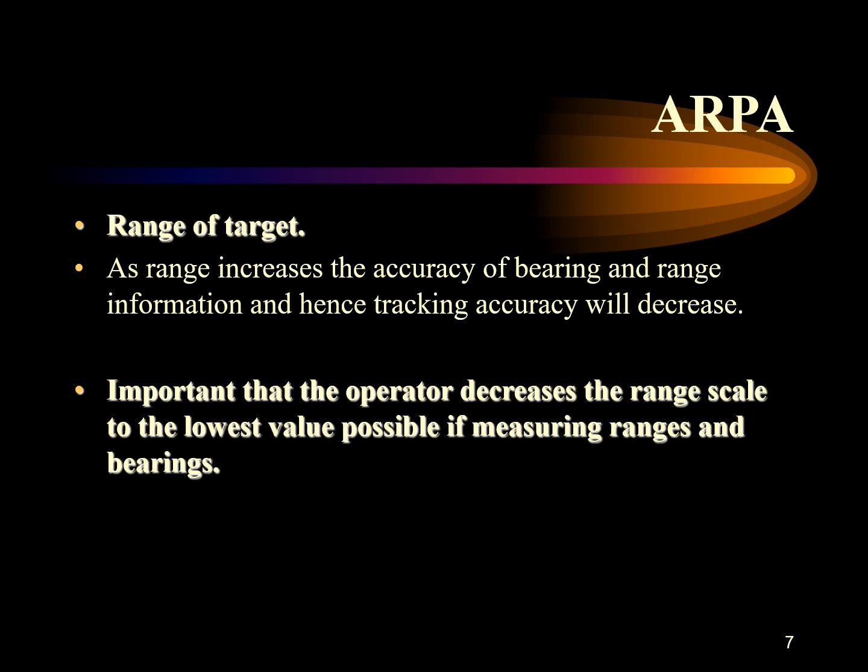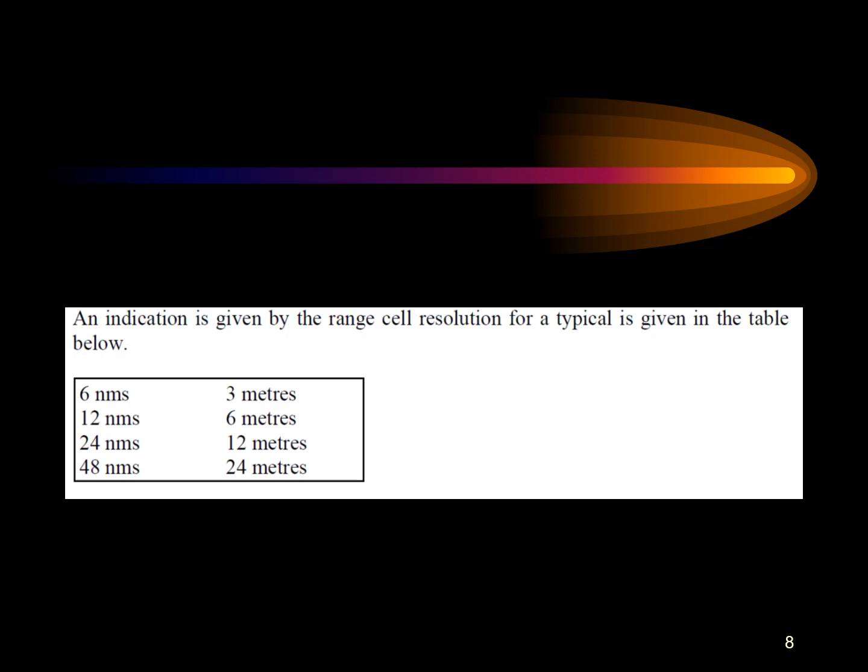So the radar range accuracy under IMO Performance Standards is plus minus 1.5% of the range scale in use, or 70 meters, whichever is the greater value. Here it is important for the operator to know that you can decrease the range scale to the lowest possible value if you are measuring the ranges and bearings. Now an indication is given by the range cell resolution for a typical ARPA is given in the table as you see on the screen, and you can see how it all works.